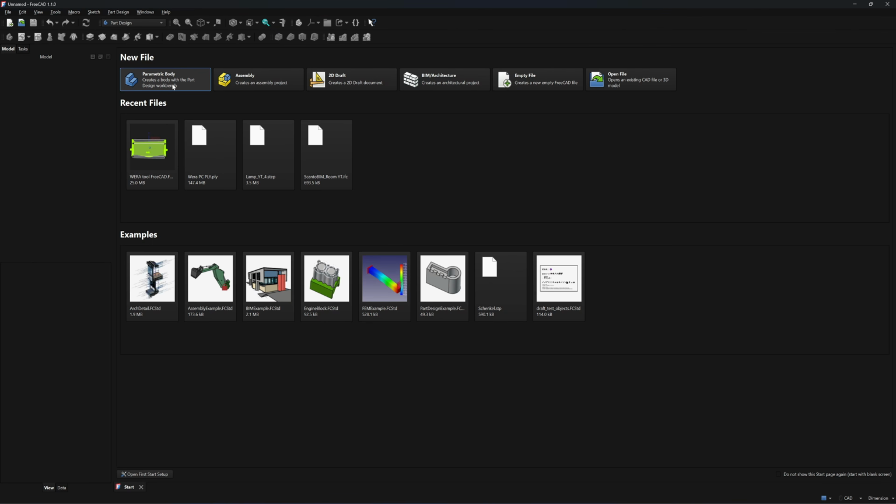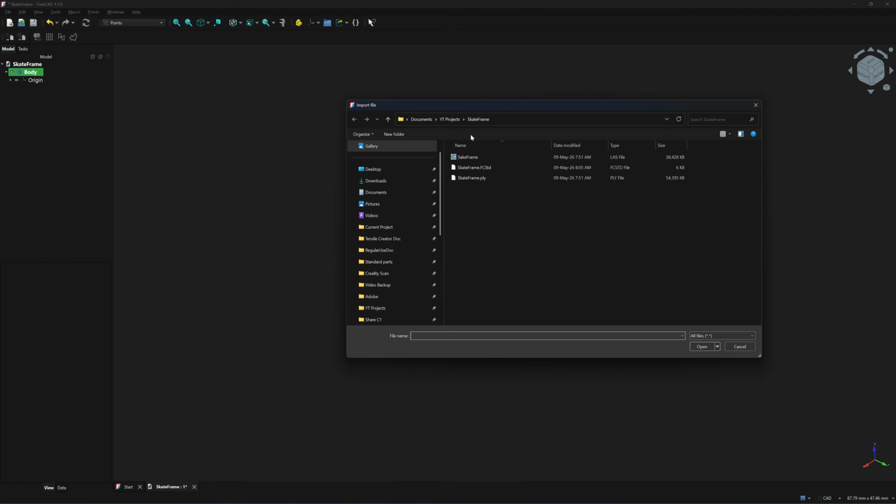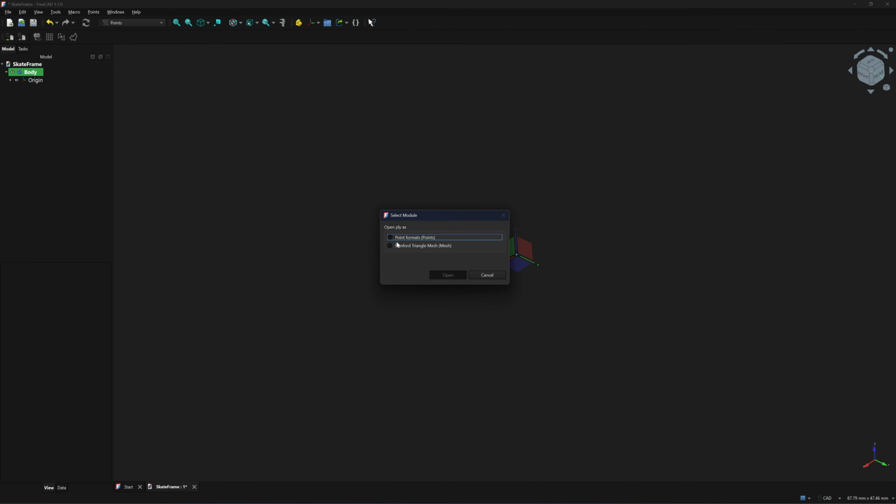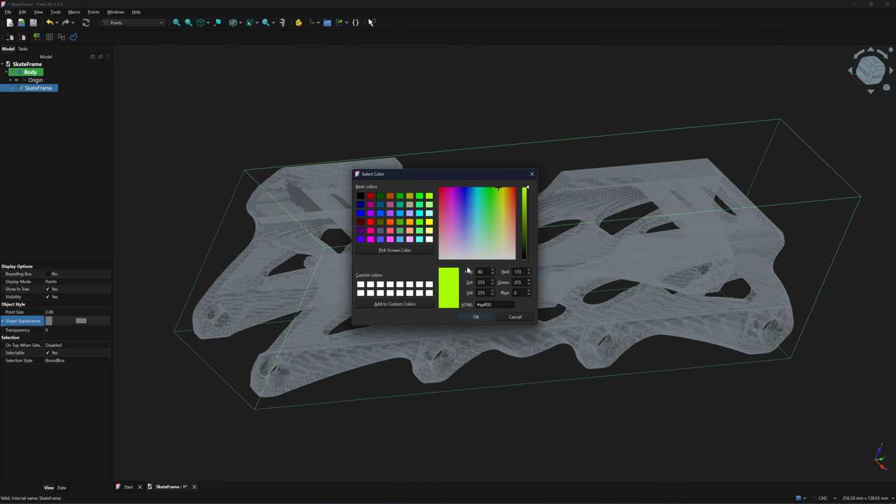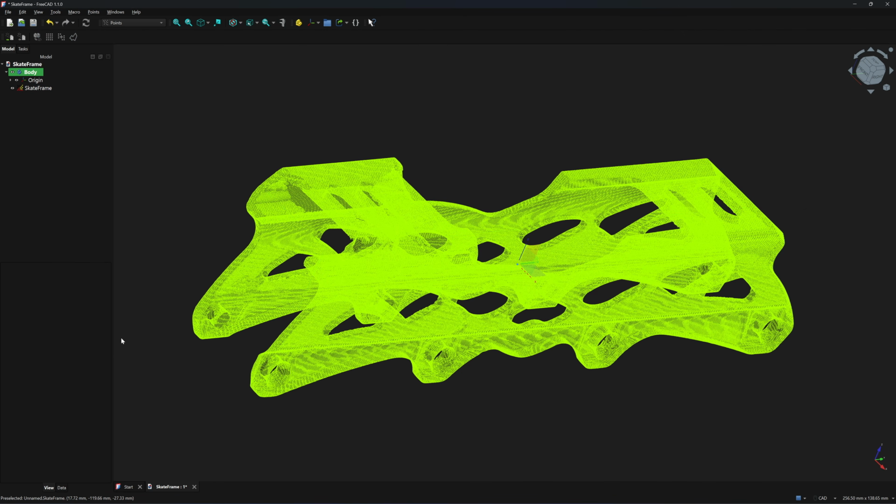Next, I will open FreeCAD 1.1 and work in the Part Design workbench. Click on File, choose Import and select the point cloud. I will also include the download link in the description. Tap on the point cloud, change its color and set the point size to 1.